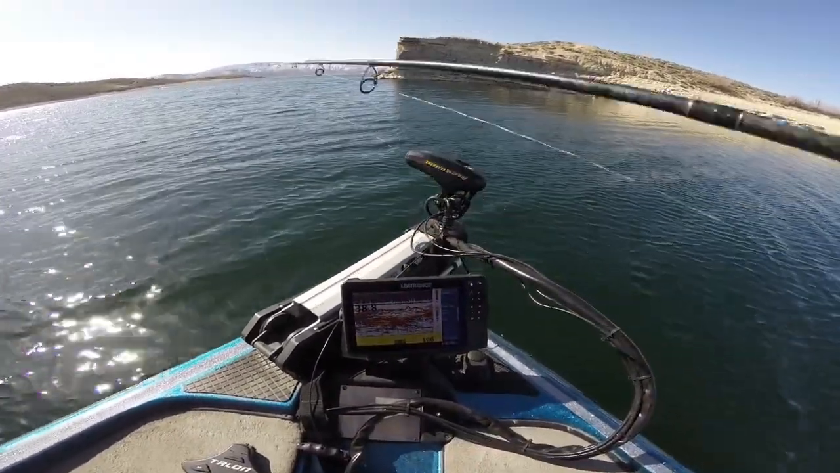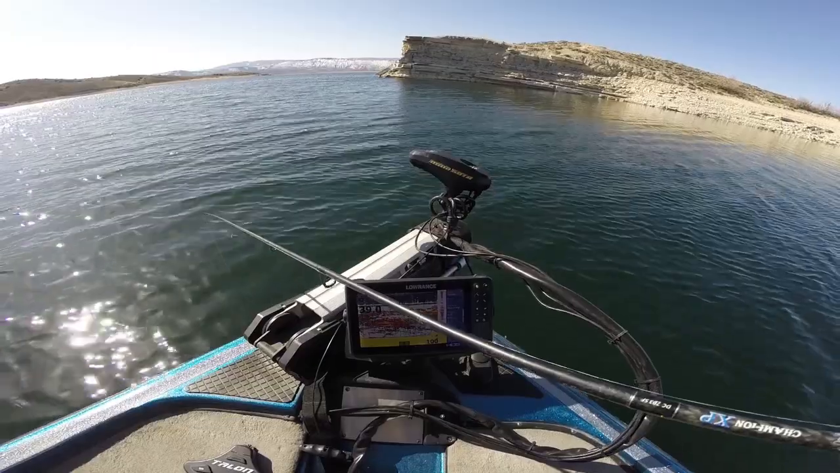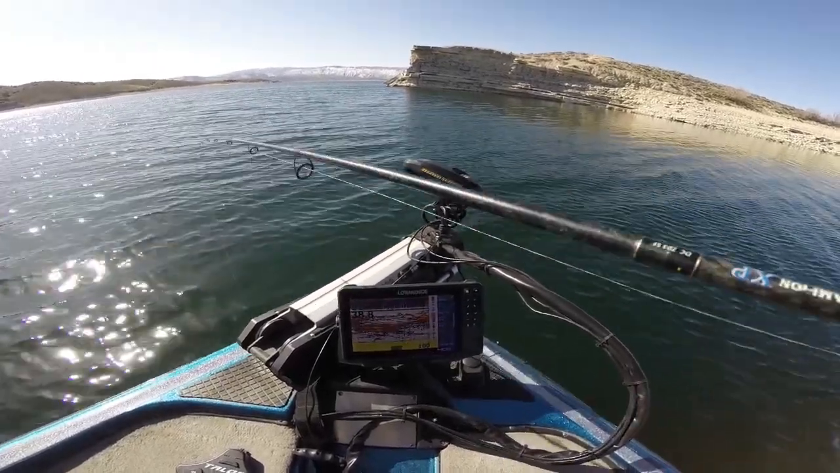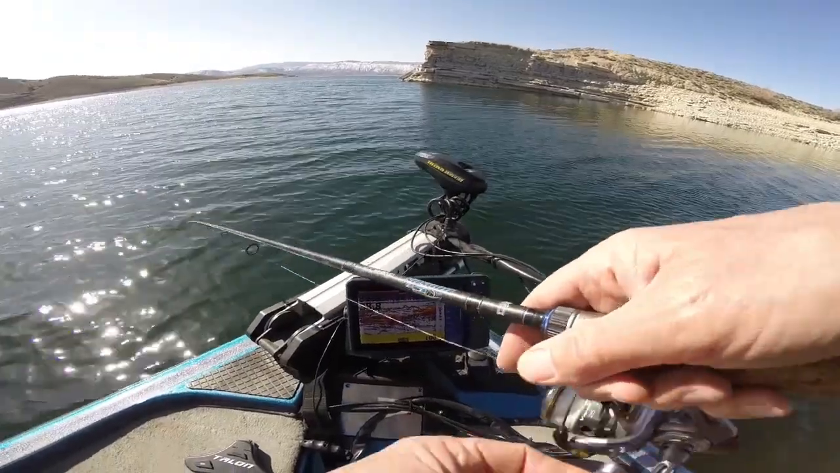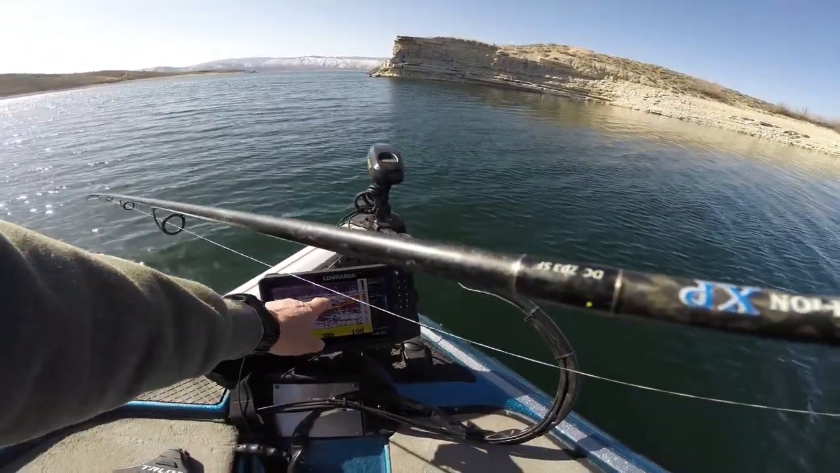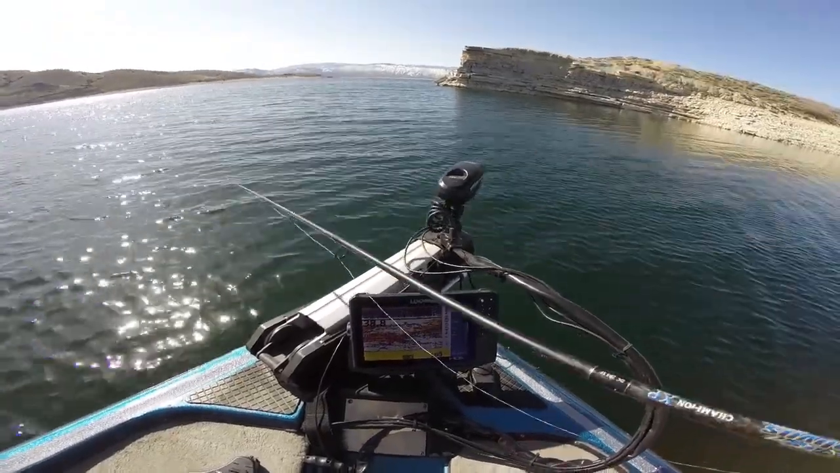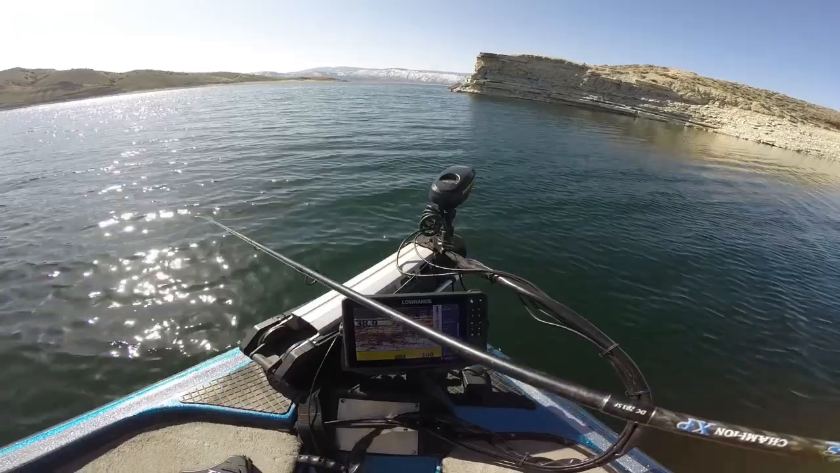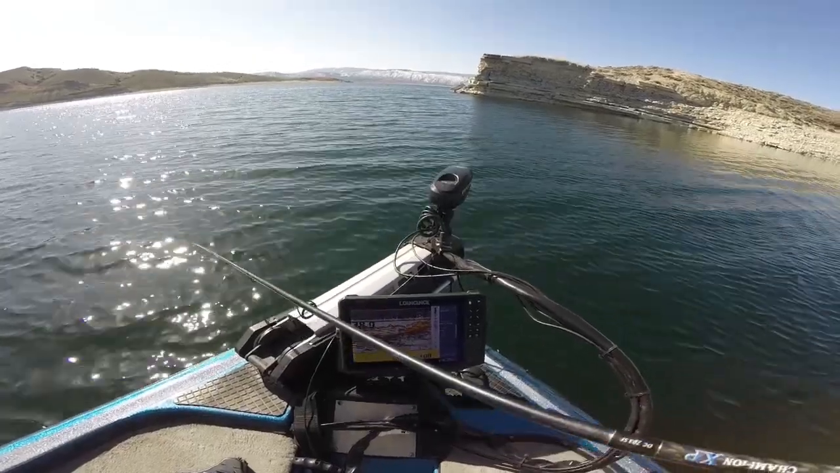So when we jig through them, we want to be jigging for individual fish that are above the actual school. If you can see, that's my lure, and I'm sure that's Rod's lure too. And I just missed a really nice bite.